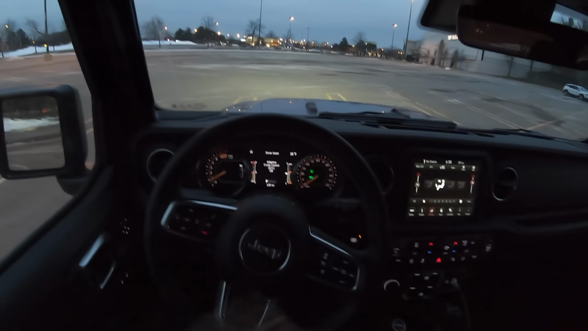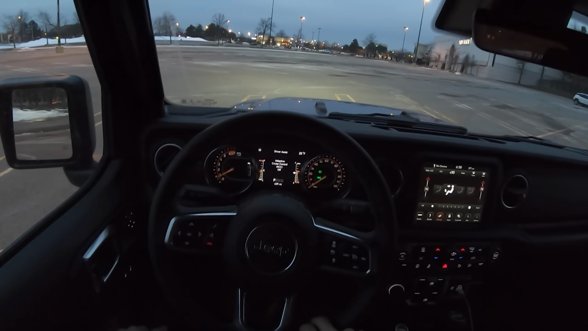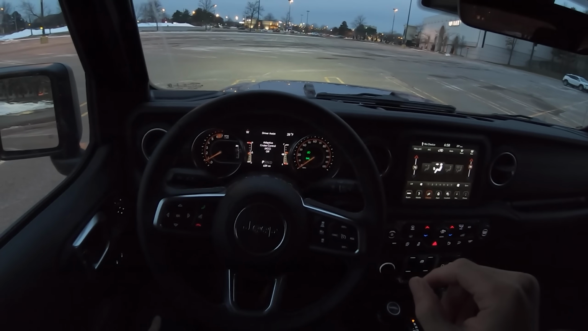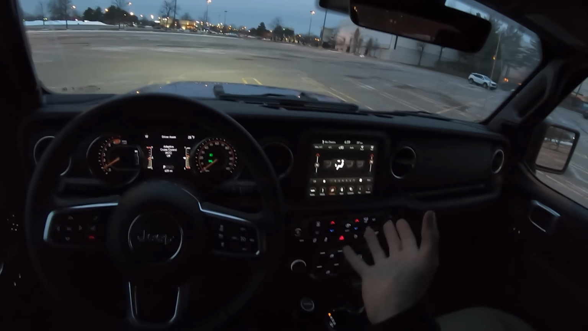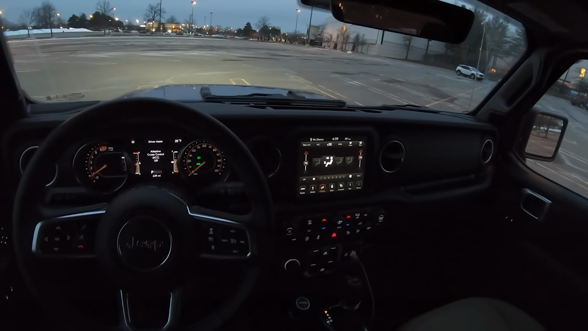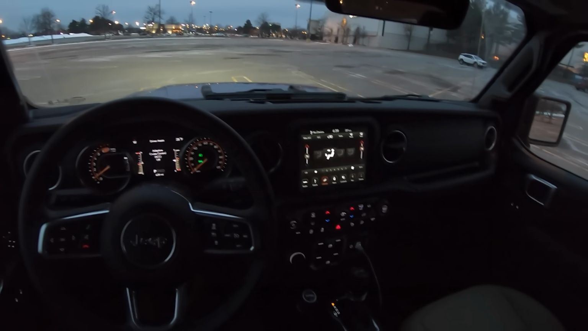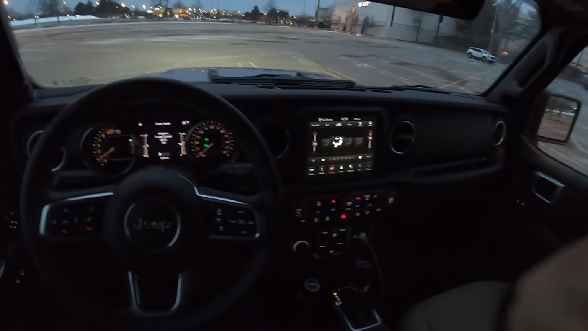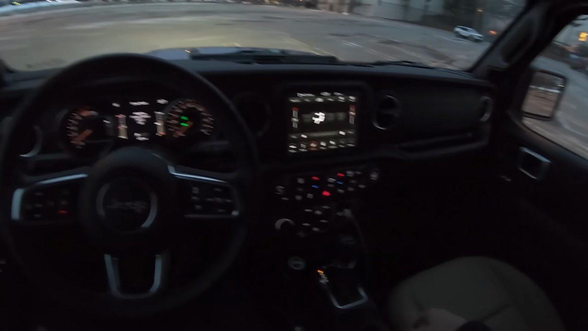This isn't exactly how I would spec mine, but it's nice to see all the luxury features. The adaptive cruise control does work quite well, and other than that one problem with the Waze app and the volume, Apple CarPlay is really fast, really responsive. It's very nice, and as soon as you plug your phone in, it's ready to go. This all starts up very quickly, and it's very comfortable in here too.